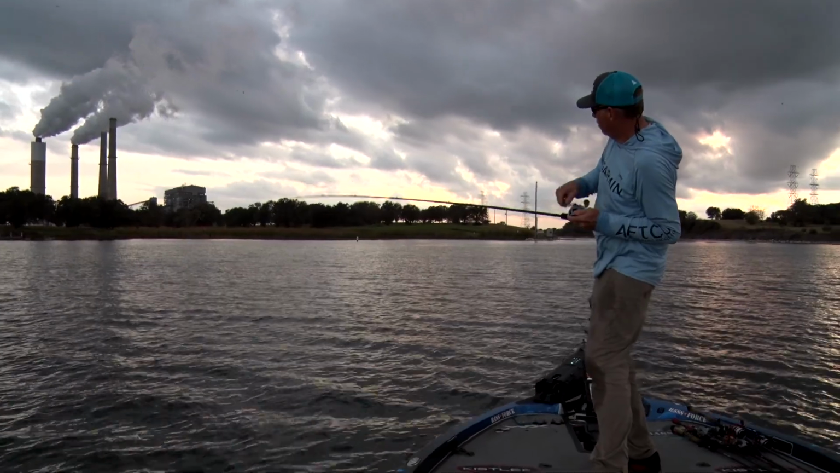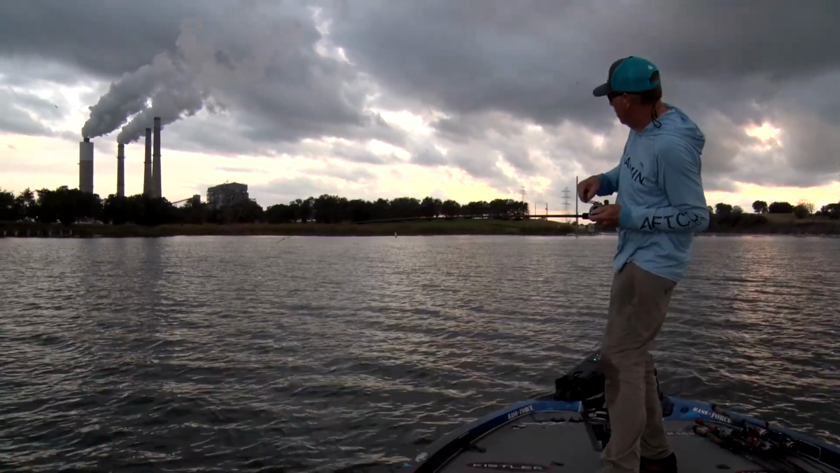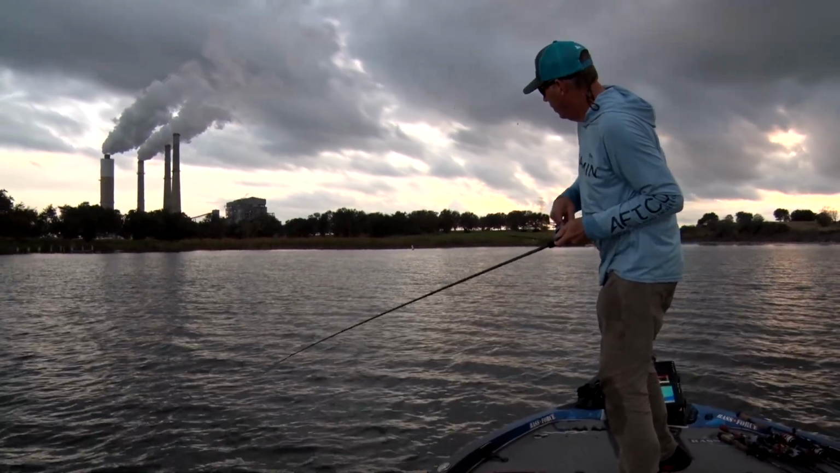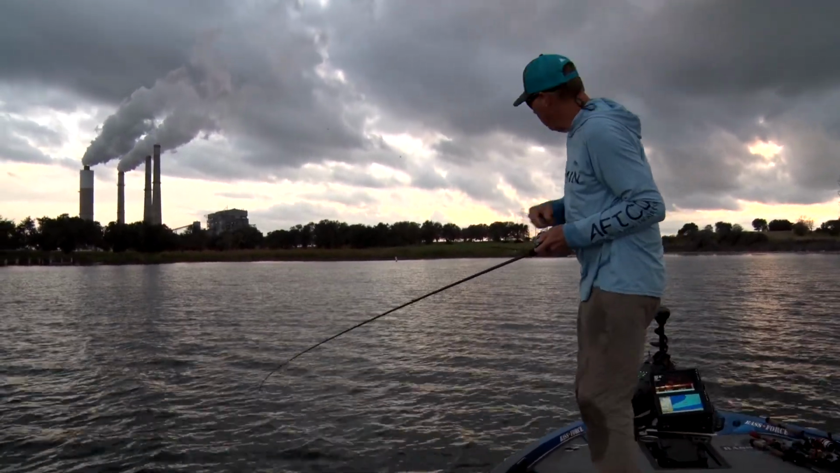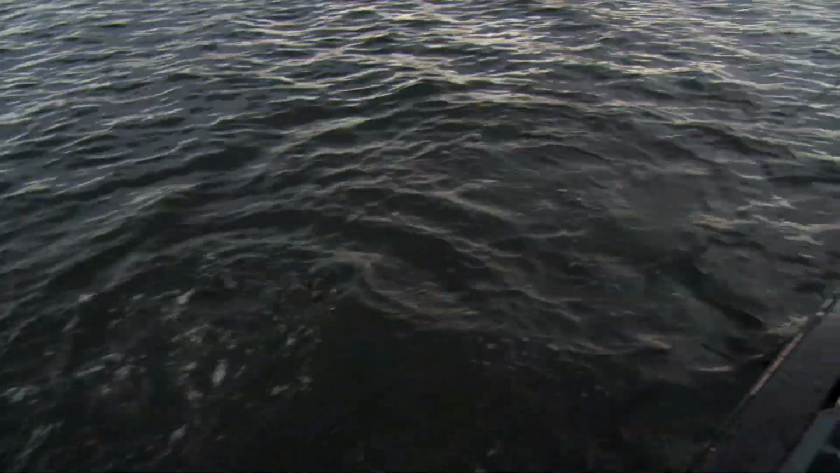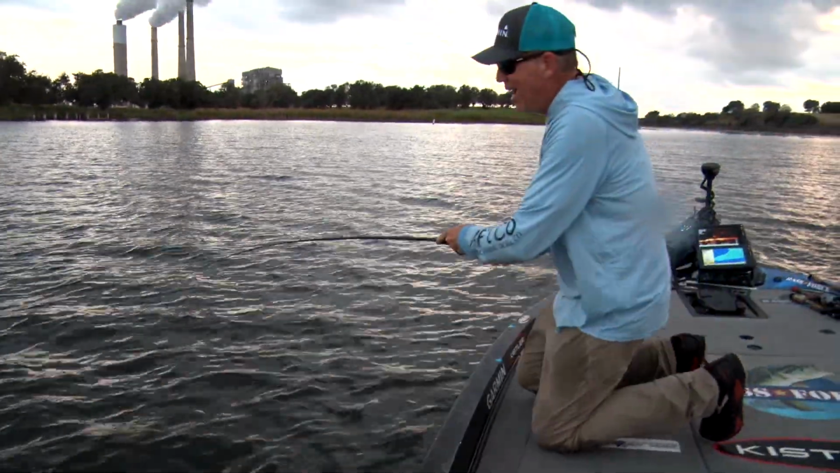It's almost dark and they're still biting. Do we have to go home? You know, I gotta tell you something. Just looking at my bloody thumb and how much fun and how many big fish we've caught today. If you need one reason why you need Livescope, it's because we wouldn't have had this day without it.